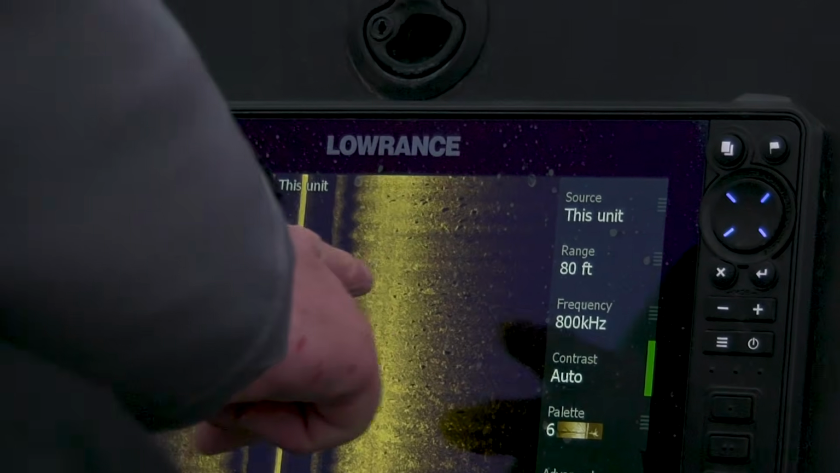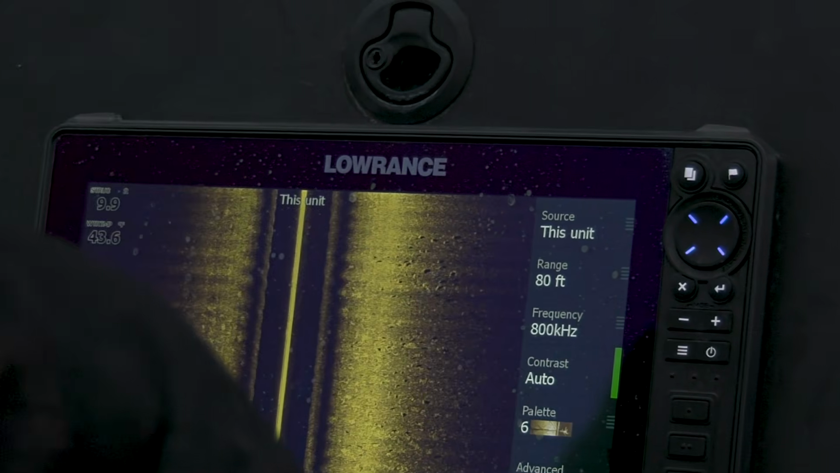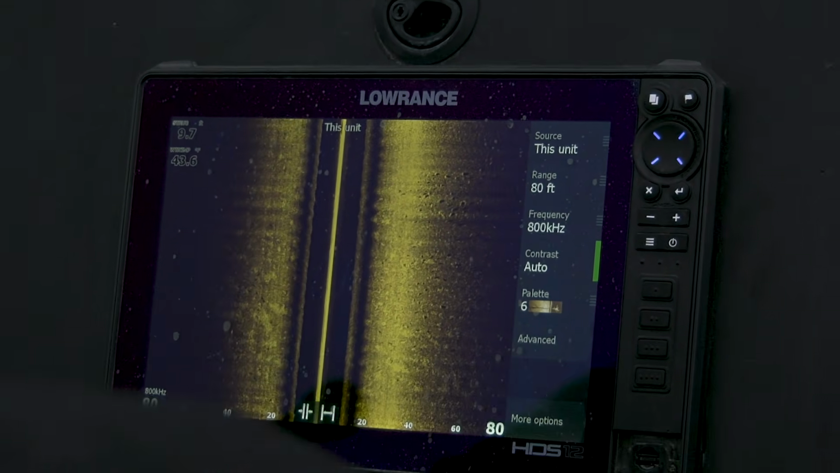Well, there we go, right there. That's what we're looking for. See those specks right there? That's a pot of fish.